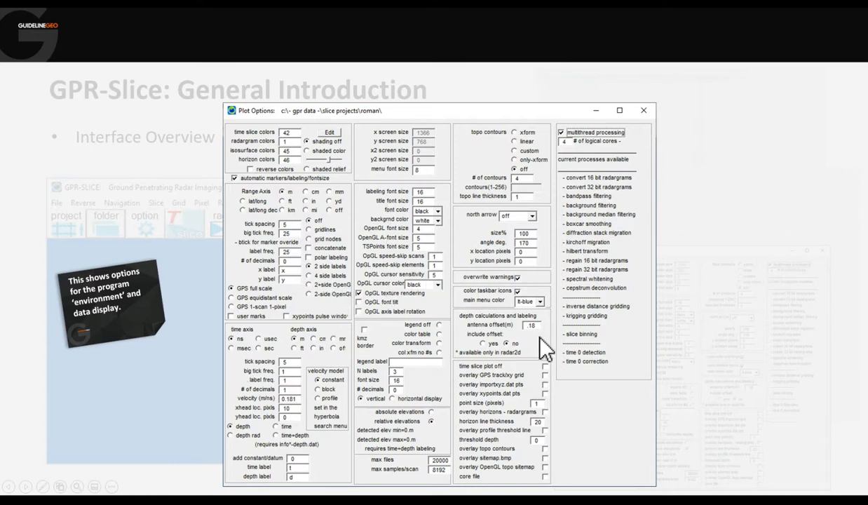But really the main reason for me coming into here is to talk about the multi-thread processing, which we can switch on or off. And this allows us to really speed up the processing that we're doing. It can use the individual cores on your processor to divide up the work of applying filters, for example.